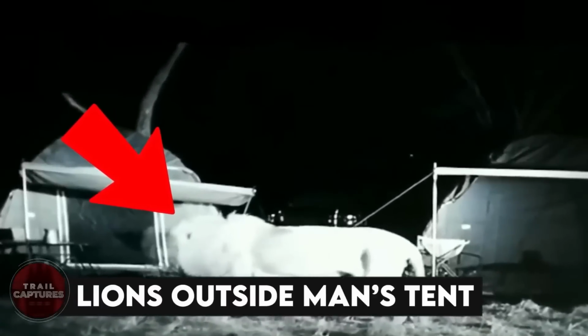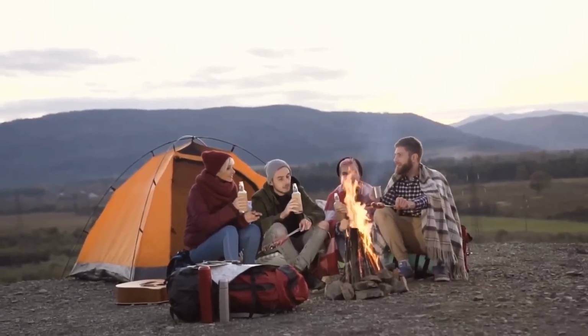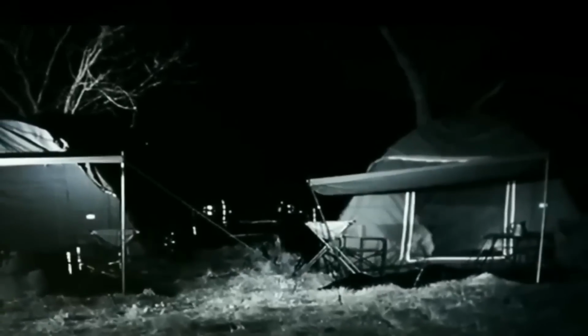Lions outside man's tent. Imagine the fear of a man who came for a camping trip, but woke up to see a lion outside his tent. Hang on, because that's not the end. 2 more lions are standing beside it. Knowing the danger, he wisely chooses to remain quiet, not wanting to draw attention to himself. We even avoid imagining ourselves in the place of that man.